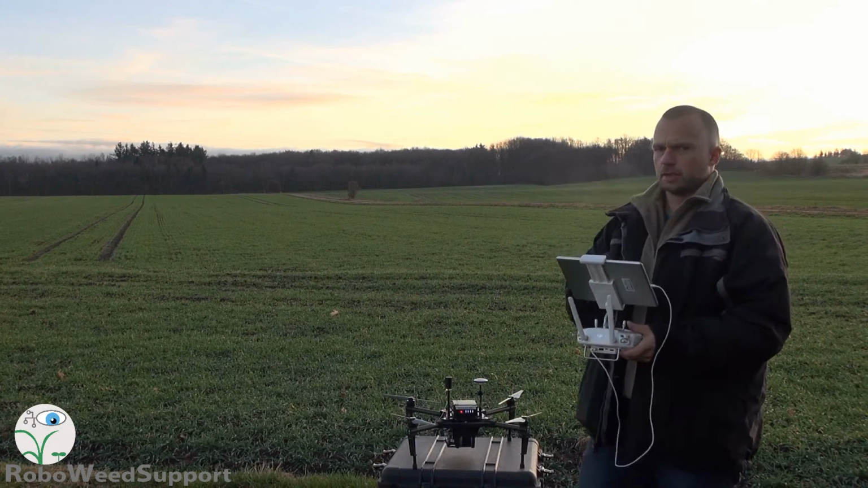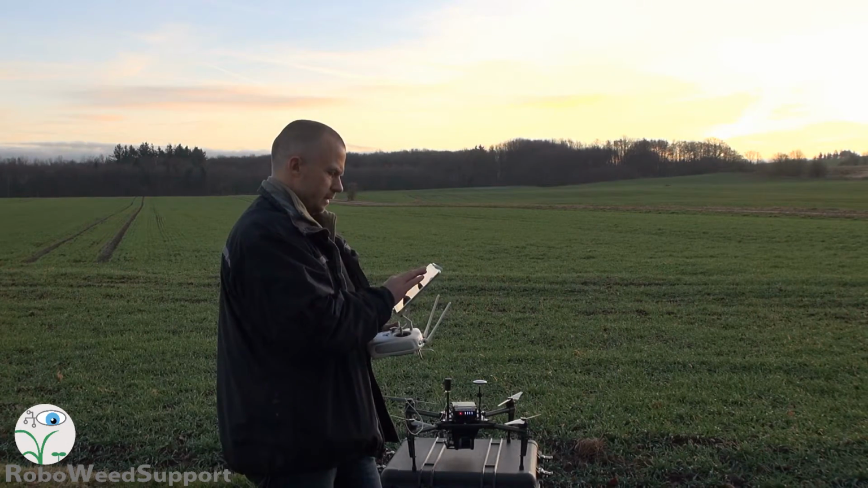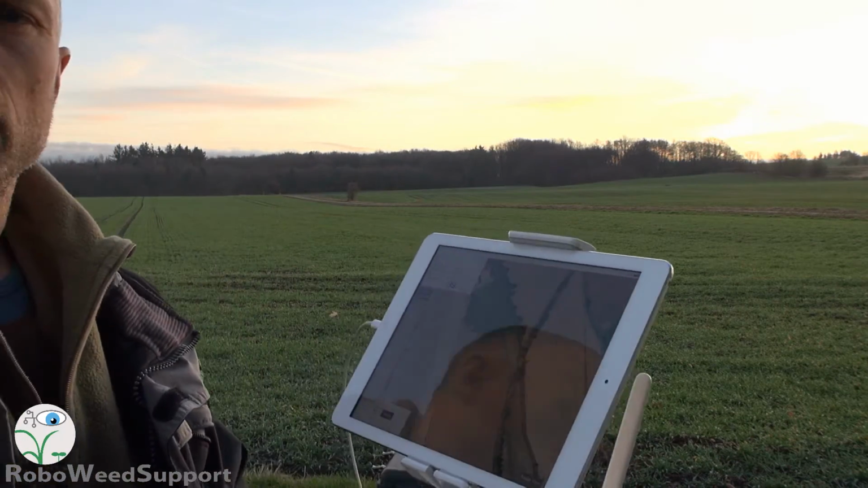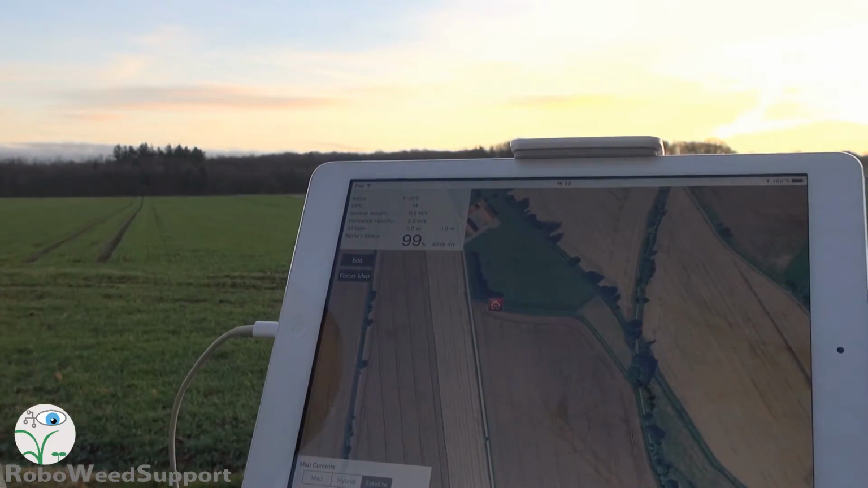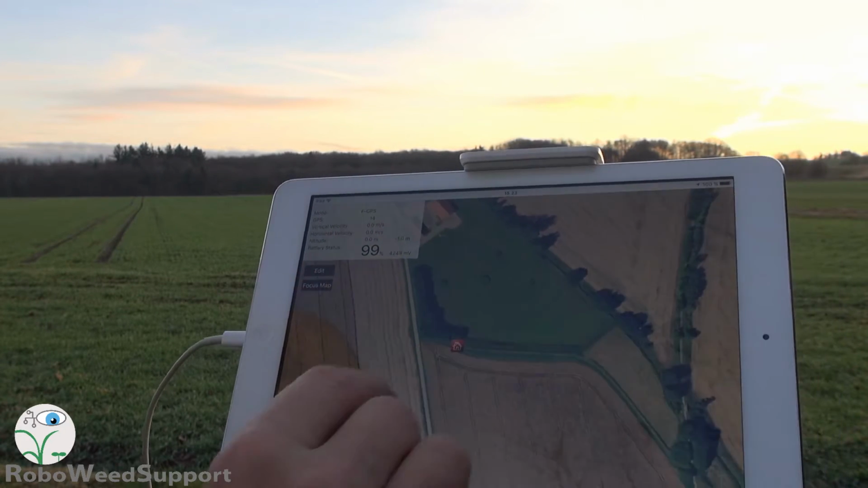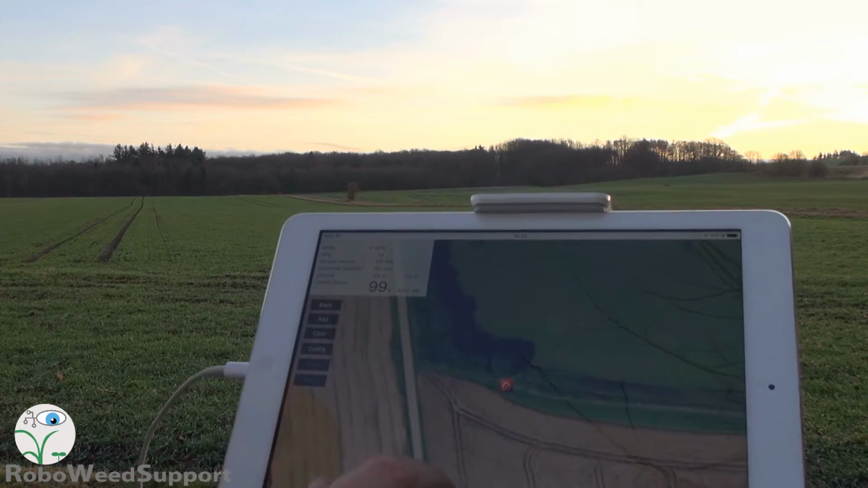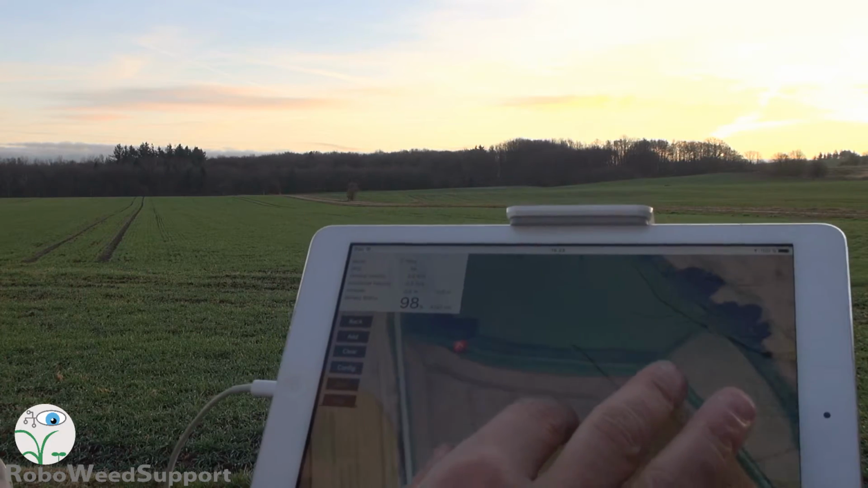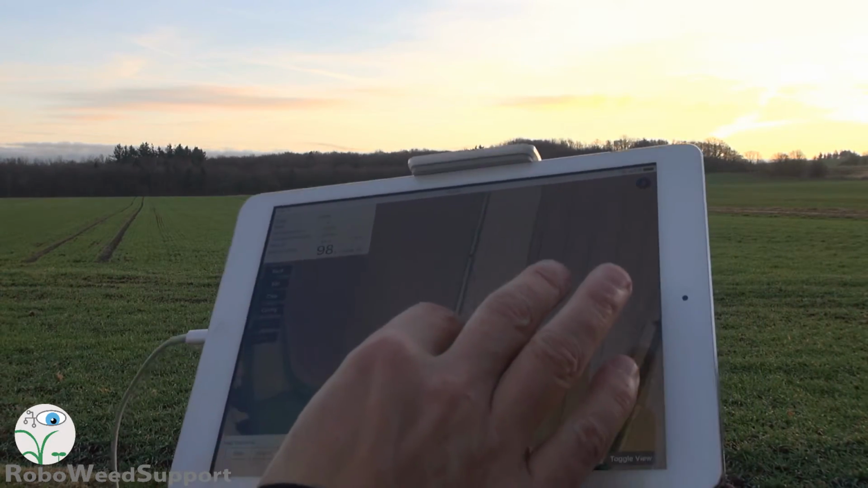So let's look at the app. So now we have a map. I hope you can see it here. We are approximately here, and now we want to edit to make a plan. I'll rotate it a little, it's easier for me to figure it out.